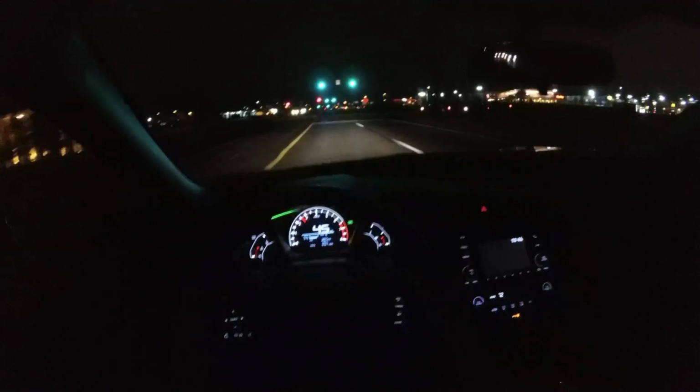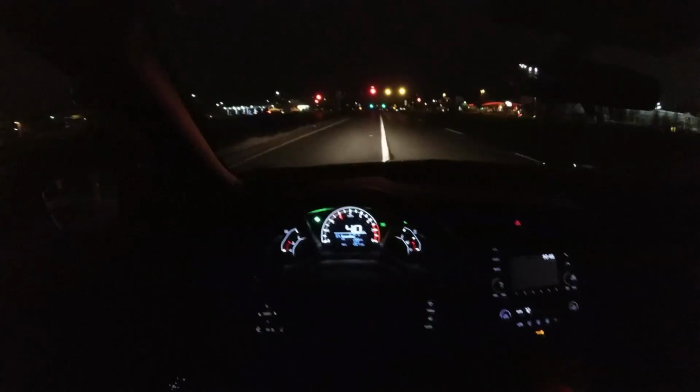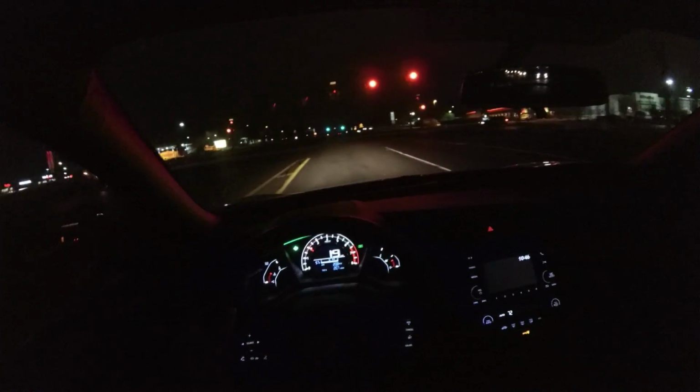There's a little bit of turbo lag in the higher gears, but it works. It does a good job. It rockets out of corners. And with the way this car handles, it's a good engine. It's a good engine and chassis combination.